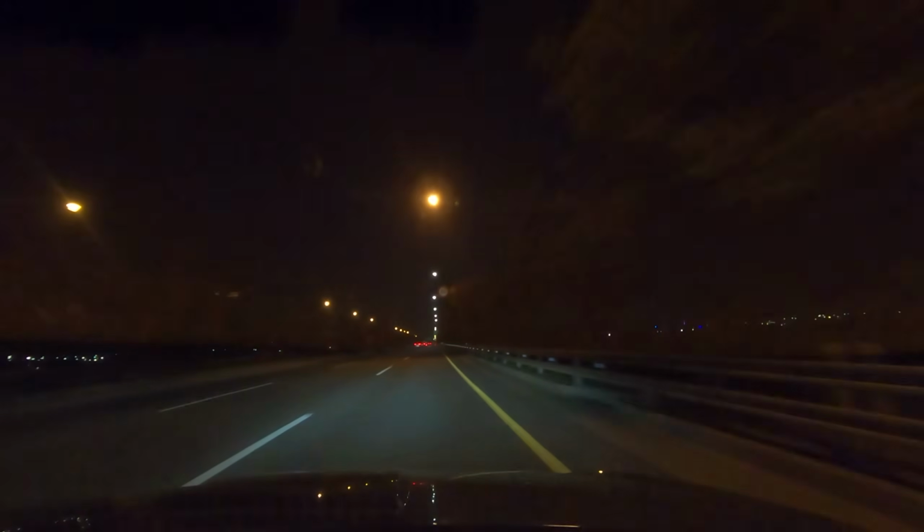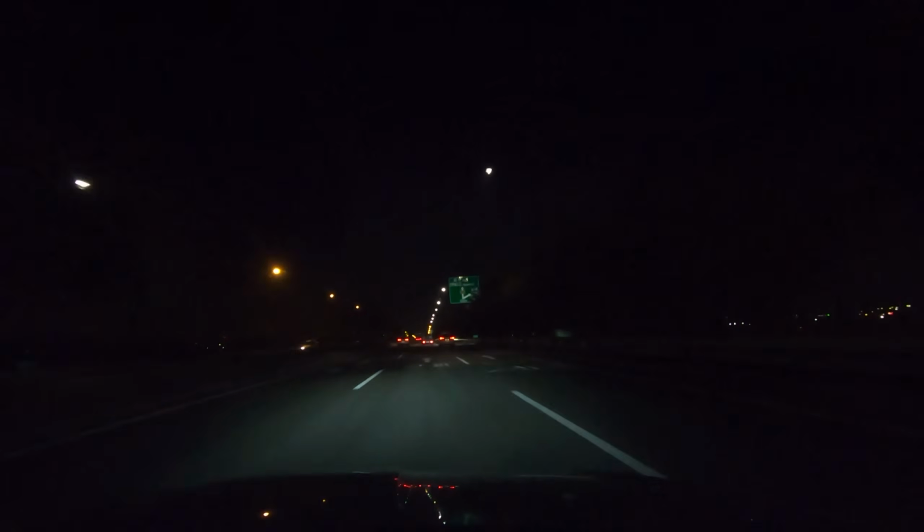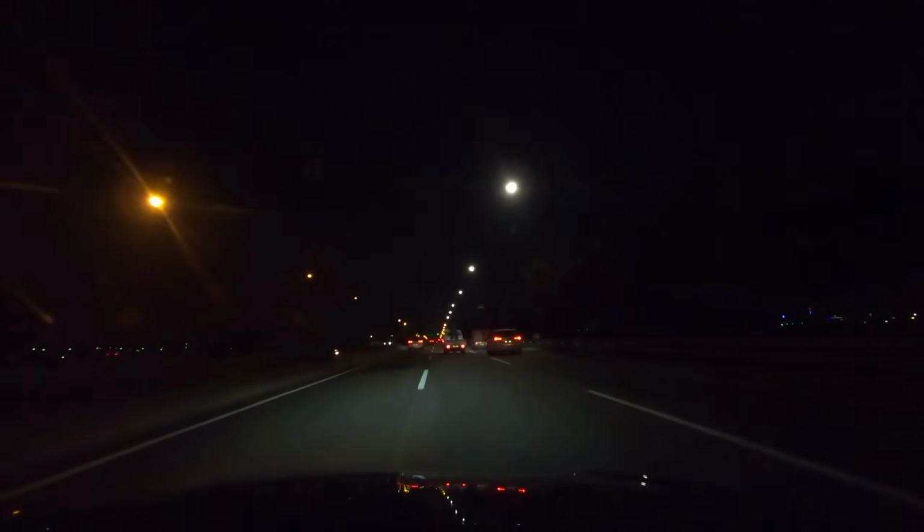And the steering wheel feels very nice too. It's got a rack type steering system, and it feels very stable at high speed. Is there turbo lag?